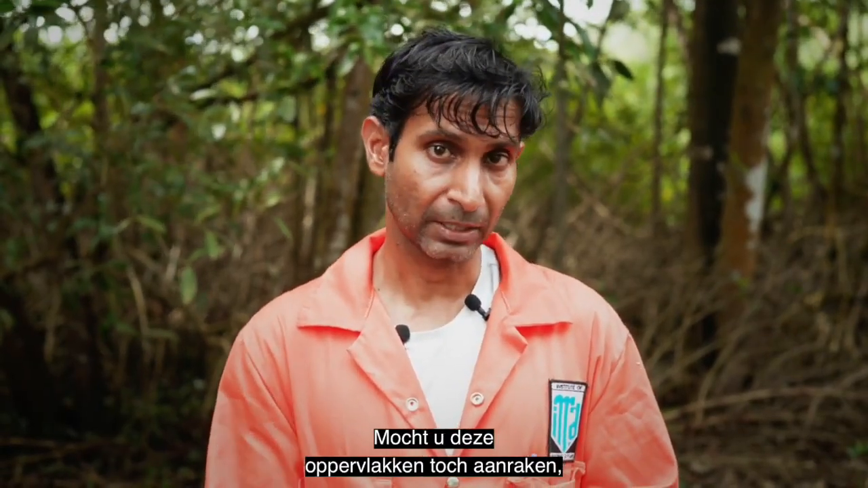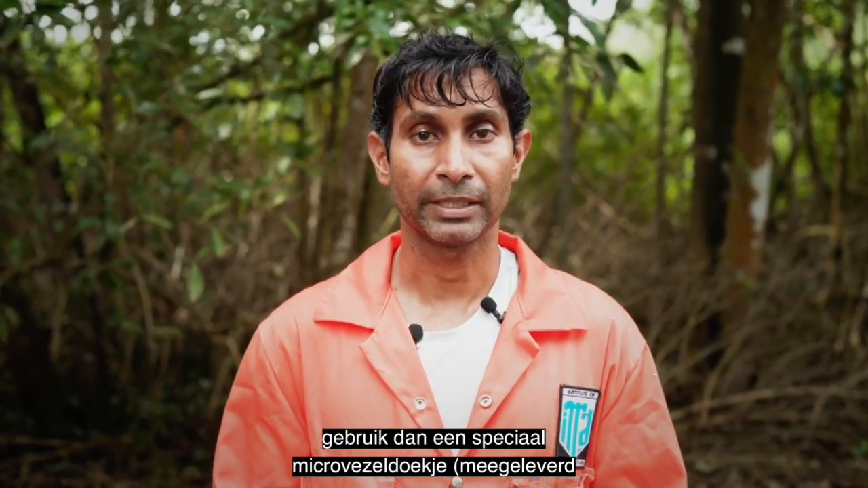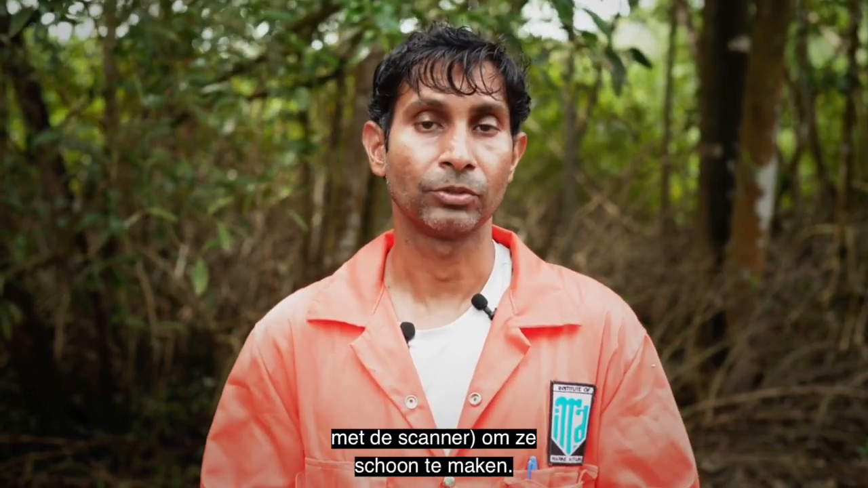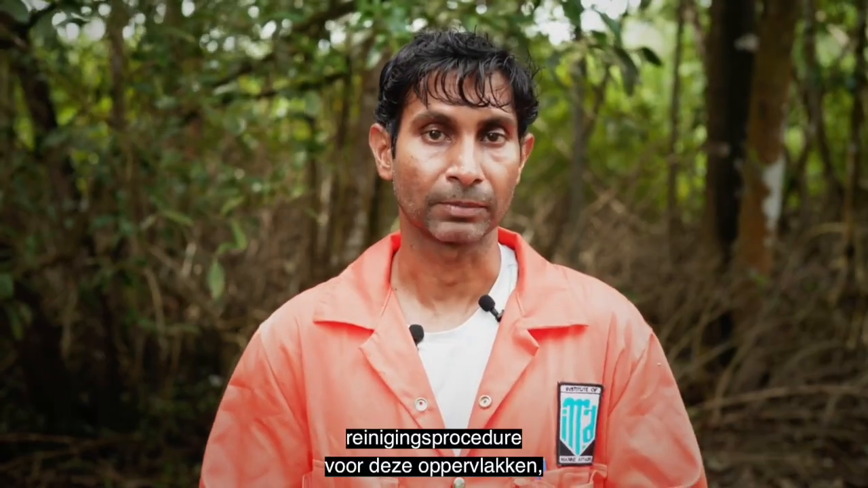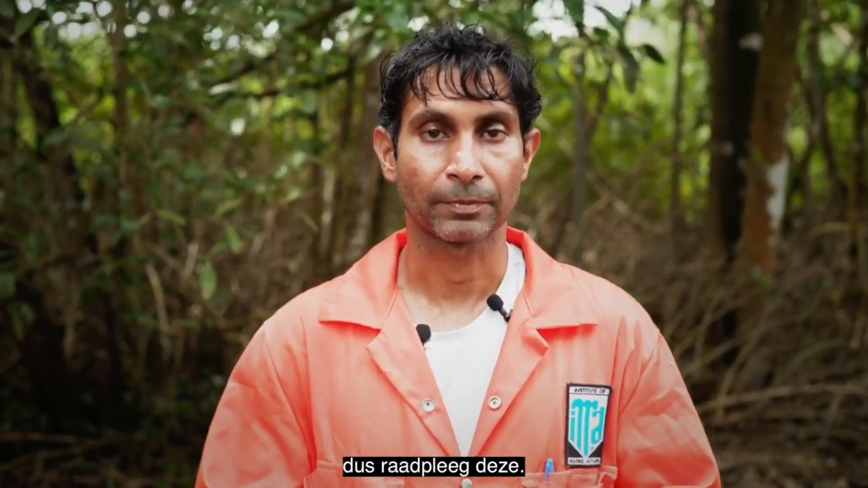If you do happen to come in contact with these surfaces, you should use a very special microfiber cloth which is provided with the scanner to clean these surfaces, and the Leica BLK316 manual actually outlines the process of cleaning these surfaces. So refer to that for this process.